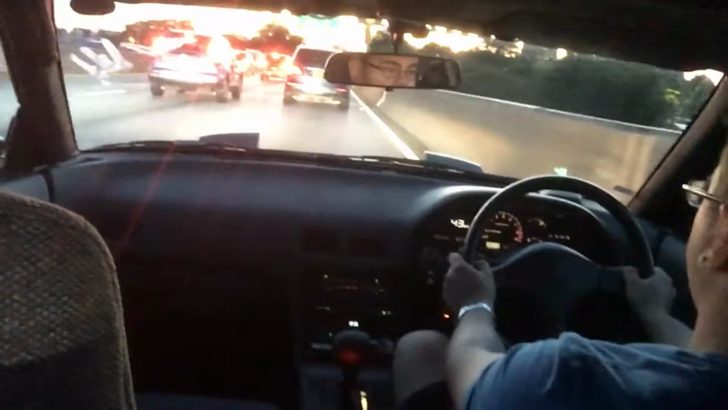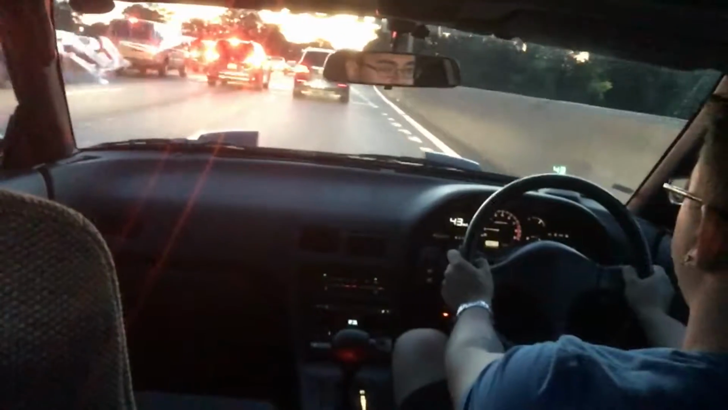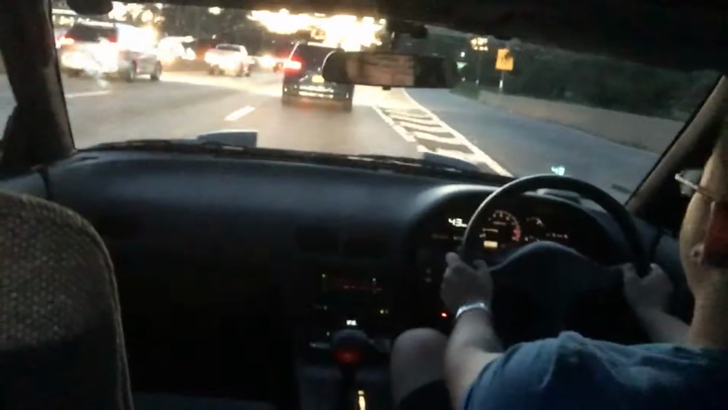And here we are, going a whopping 43 kilometers an hour, periodically slowing down. The guys in the left lane are doing a lot of standing. A lot more than we are, anyway.